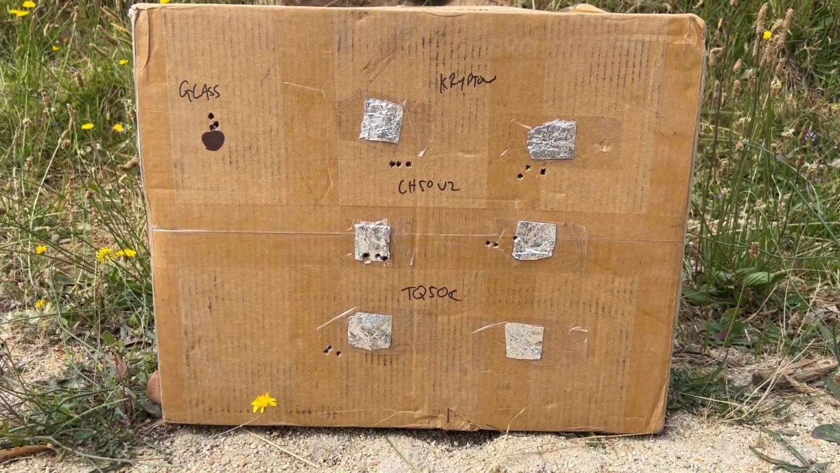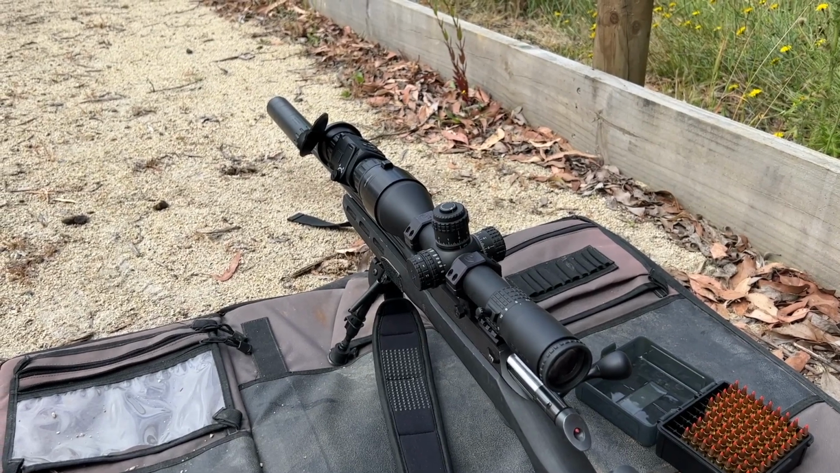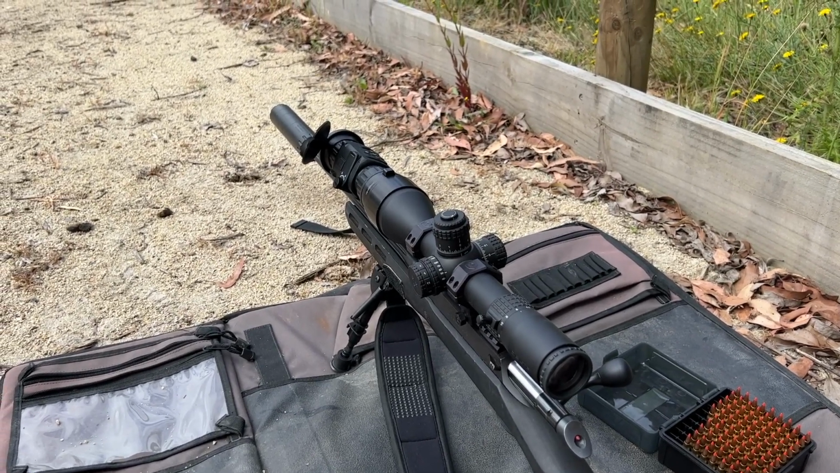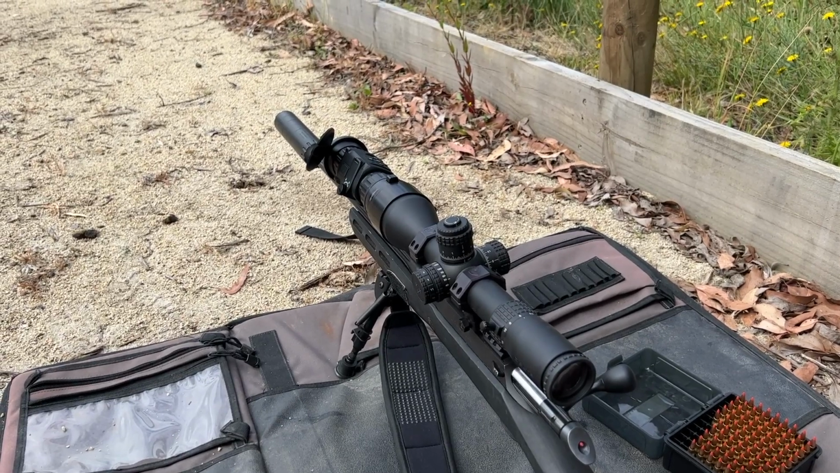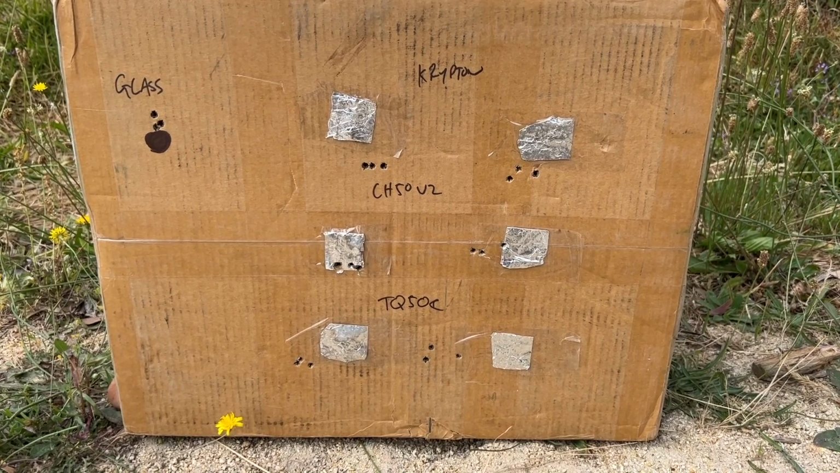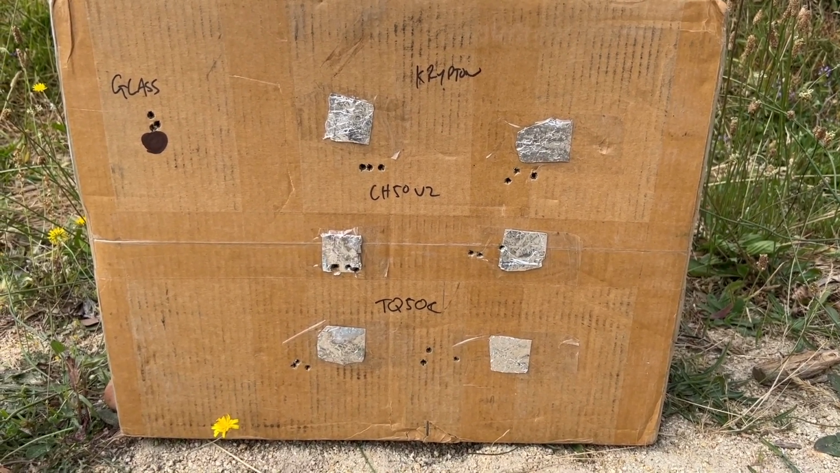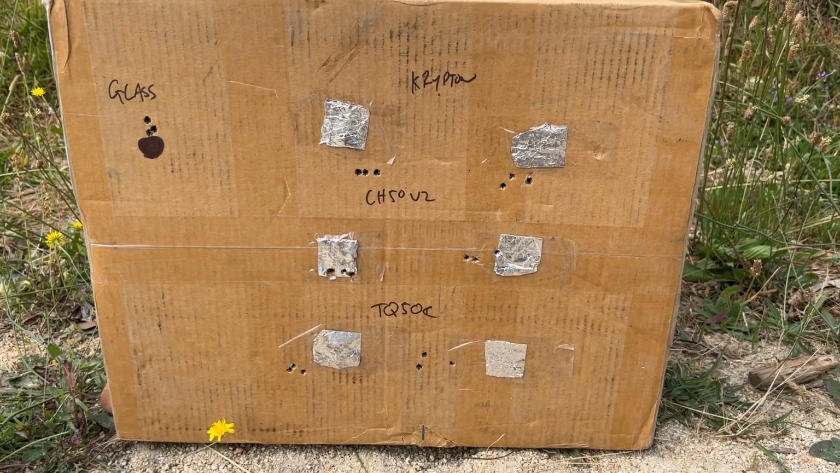Anyway, we'll rotate it and see what happens. All right, so I've rotated the TQ50C, and now I am going to go and see what that does. All right, well, as you can see with the TQ50C, it's a little bit more dramatic, that point of impact shift. When you rotate the device, it's missing to the left by a good couple of inches now.